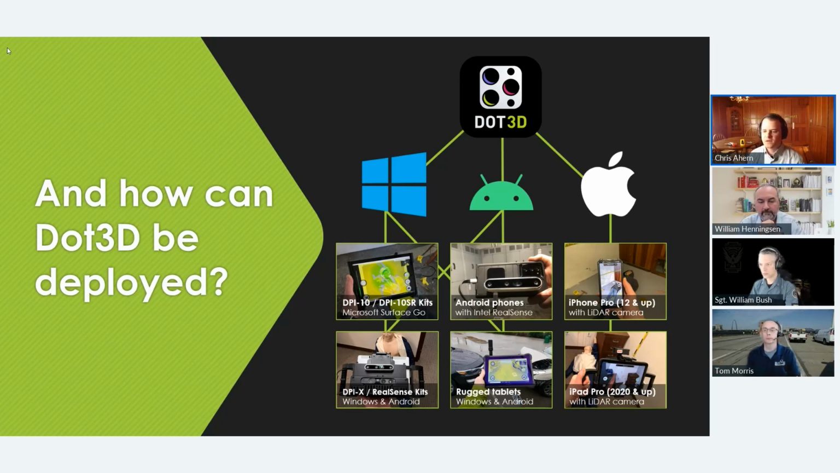And then on the right side, we have the iPhone and iPad Pro. These are some of the newer additions to our lineup. The big difference there is that they have 3D cameras actually built into the devices now, starting with the iPhone 12 Pro and up and the iPad Pro 2020 and up. So in short, you have a wide range of options in terms of how this can be deployed: plug and play technologies on the Windows and Android side, and built-in 3D cameras on the iOS side.